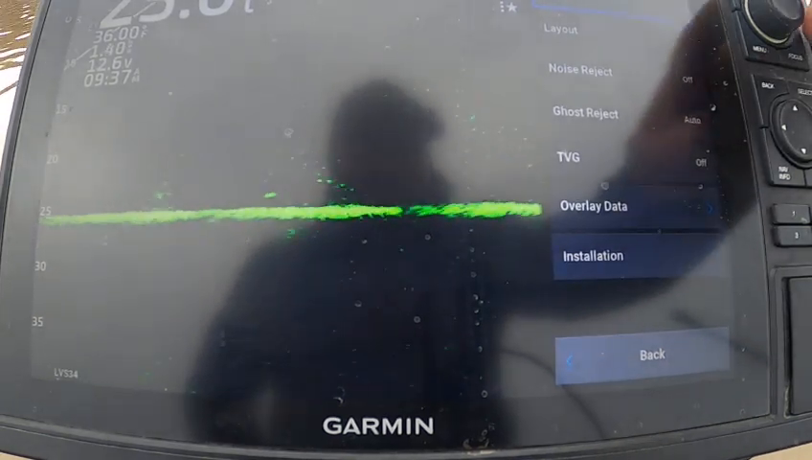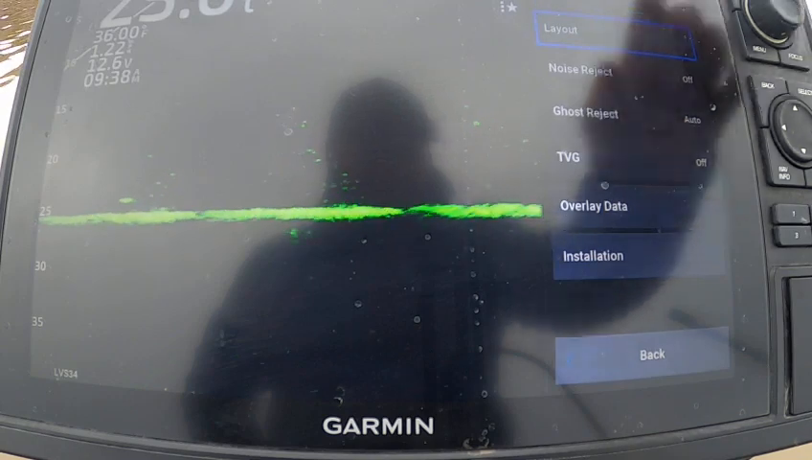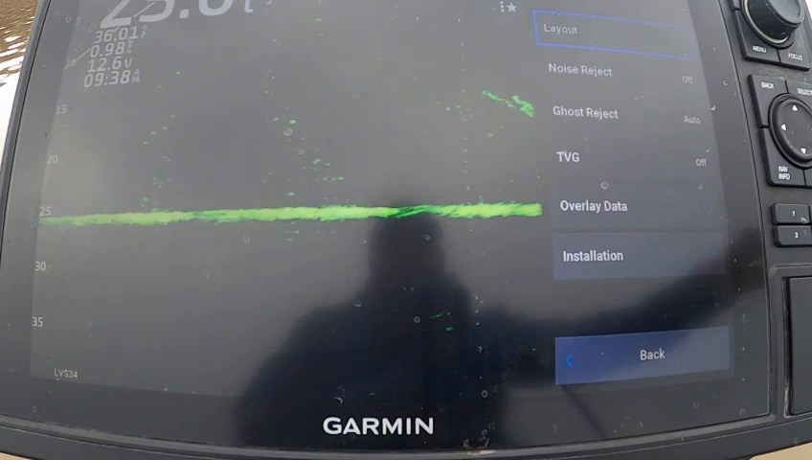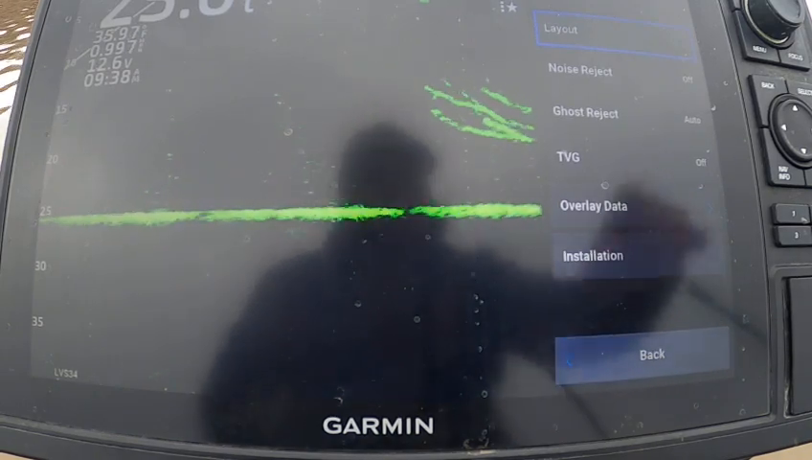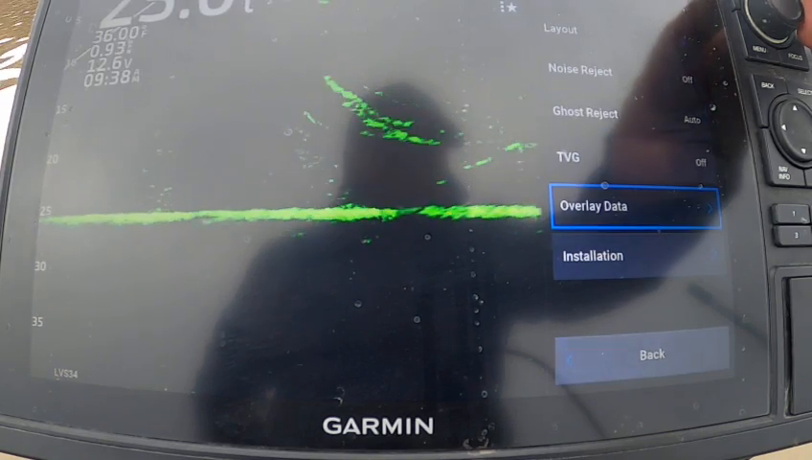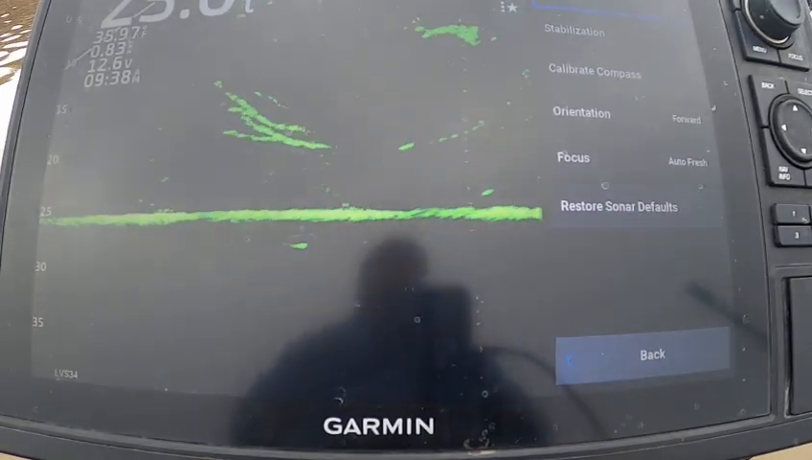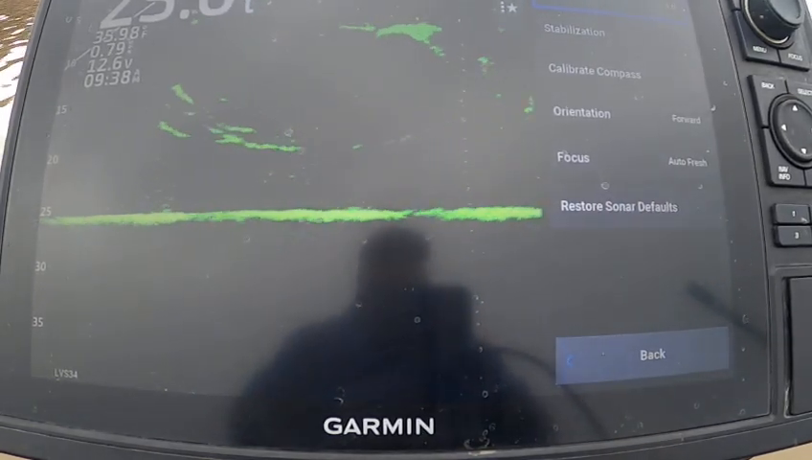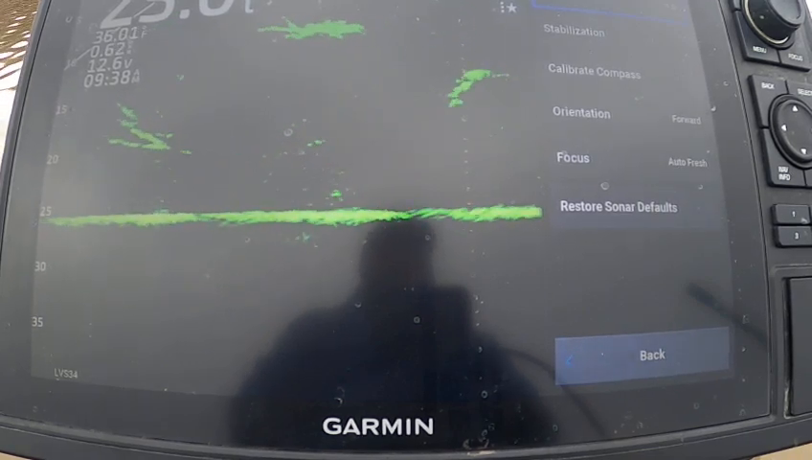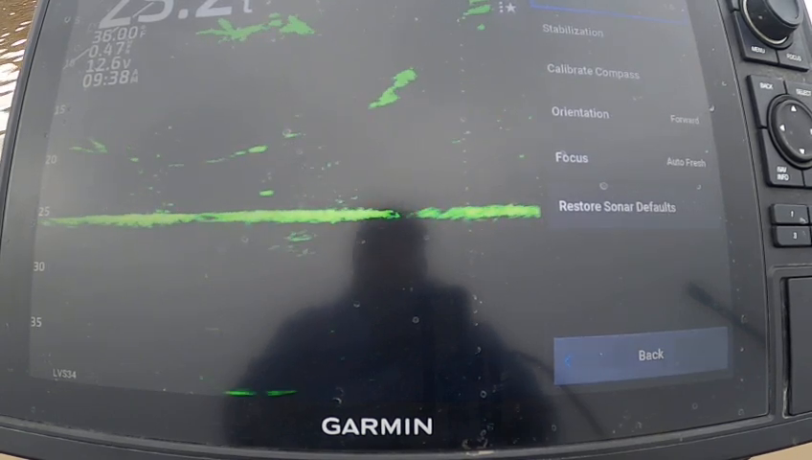So appearance, like I said, you can change whatever layout you want. The layout over grid, I leave my grid off. I have a hard time seeing anyways. The less clutter on there, the better for me. We already went over noise reject, ghost reject. Go to installation, the install depth. If you want to try to see the plop of your jig, you can adjust that right there. It's always easier for me if I can see my jig right when it hits.